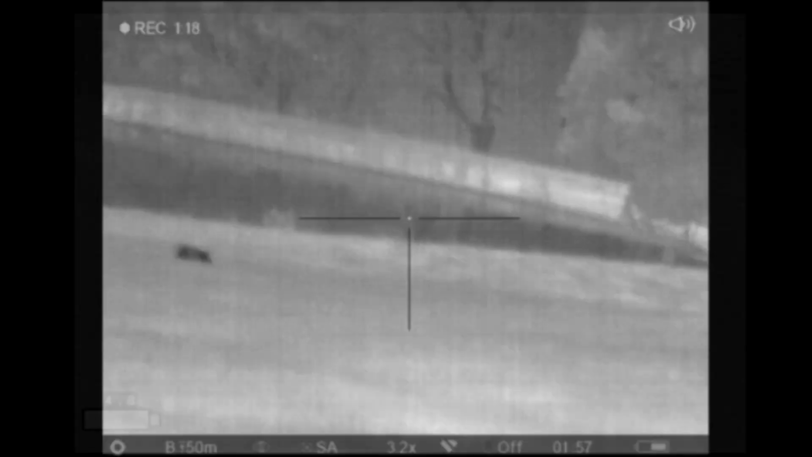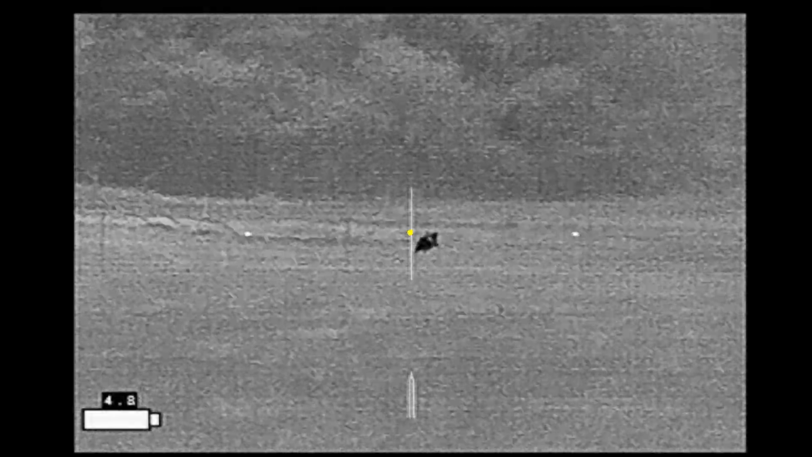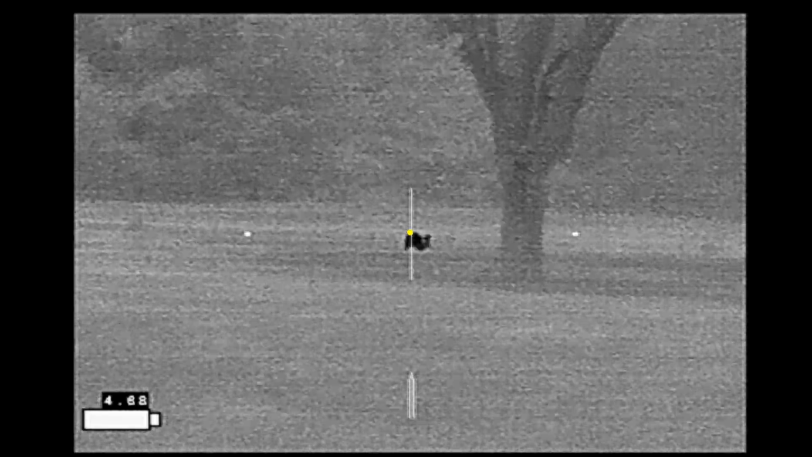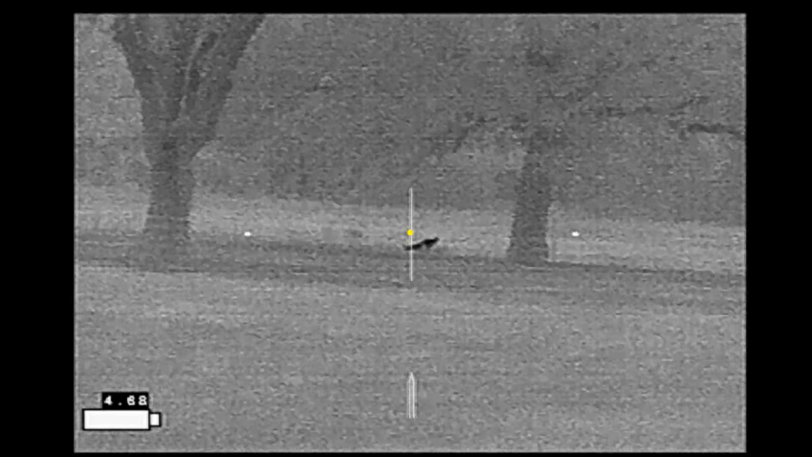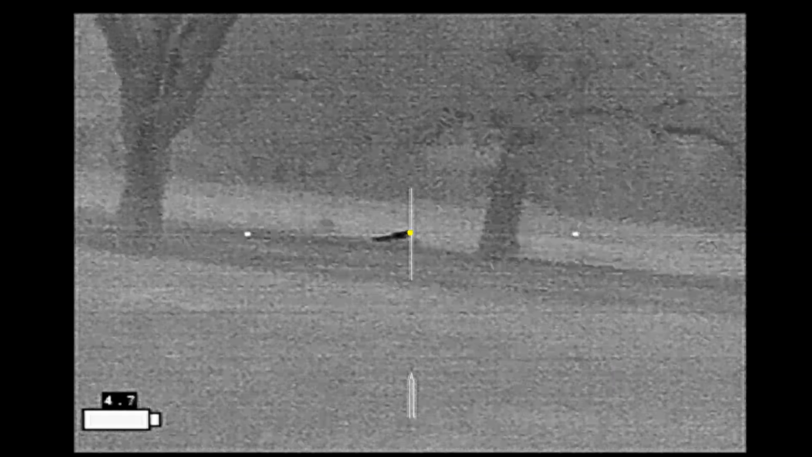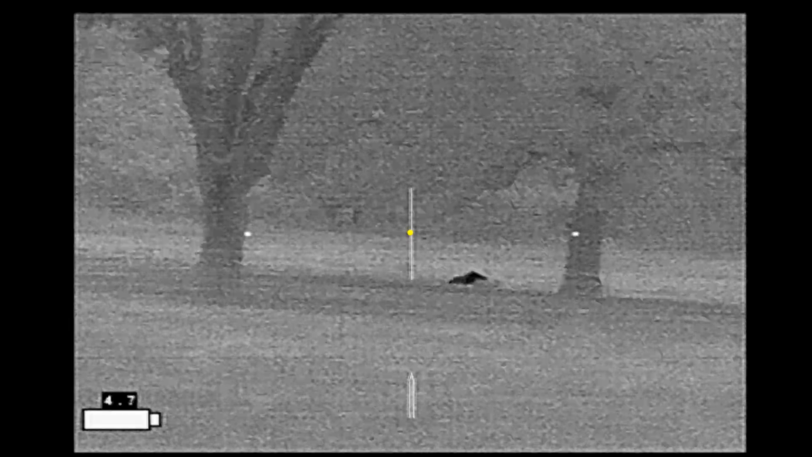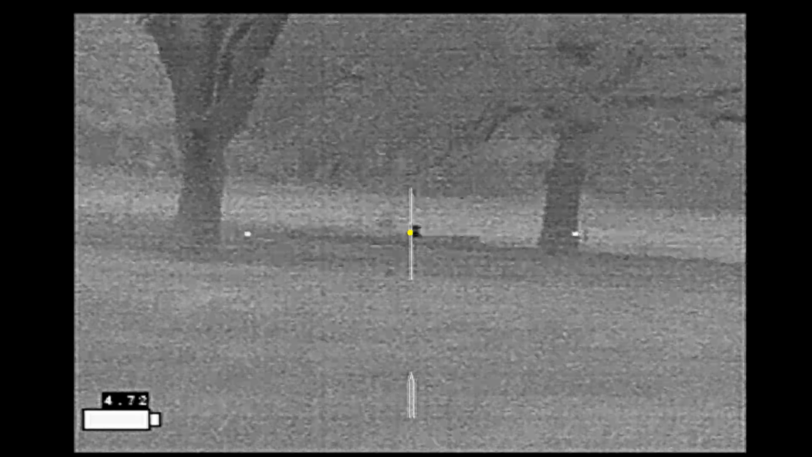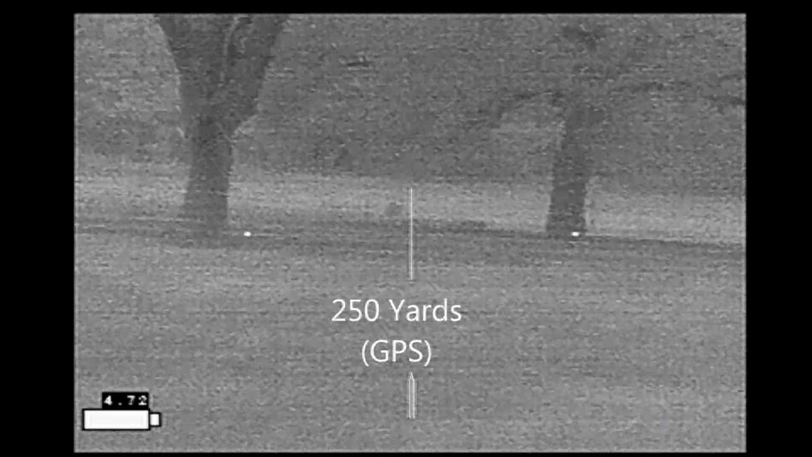I'm out. As we were locating our downed hogs, we were walking back up the hill towards this hog when it got up and running, and we could not shoot at it again until we got to the top of the hill ourselves, and by this time it was quite far away. Nice. Let's find you. Oh, to the right. Yeah, he's down. I think he's finding. And it's finally down at 250 yards.